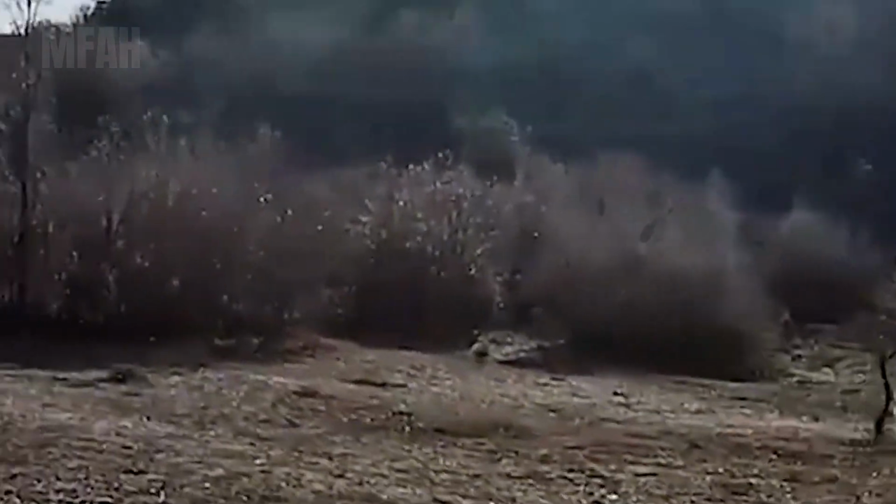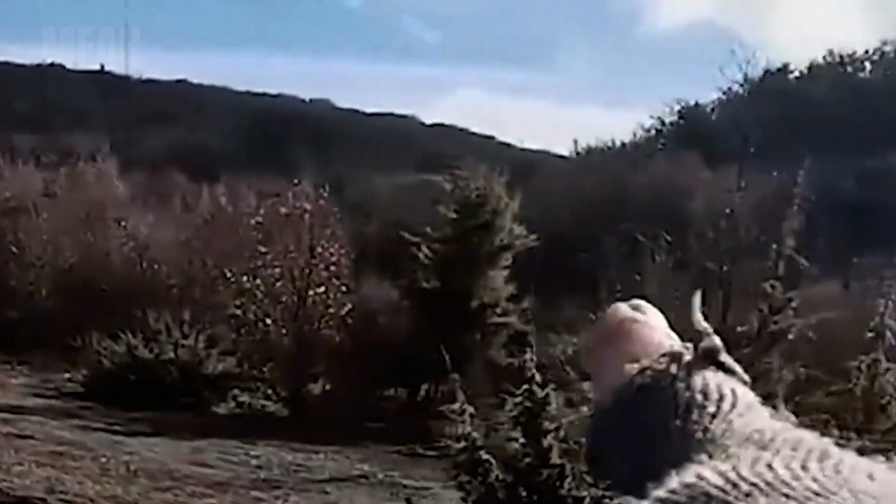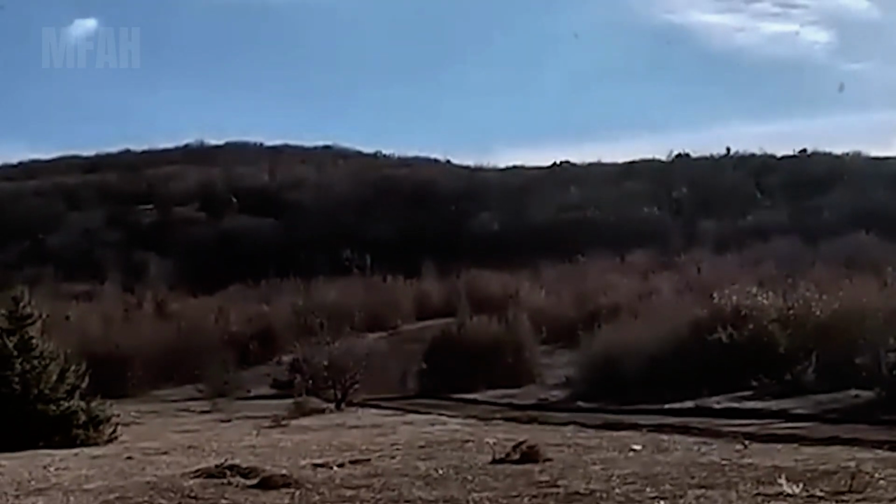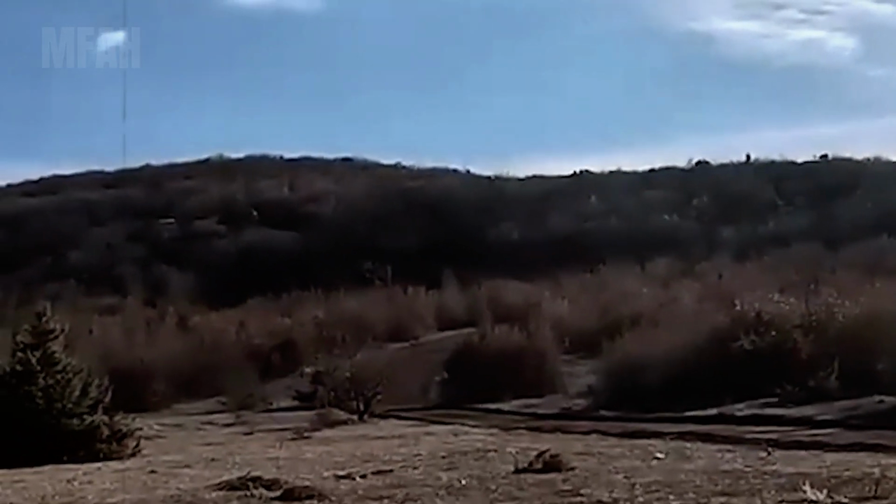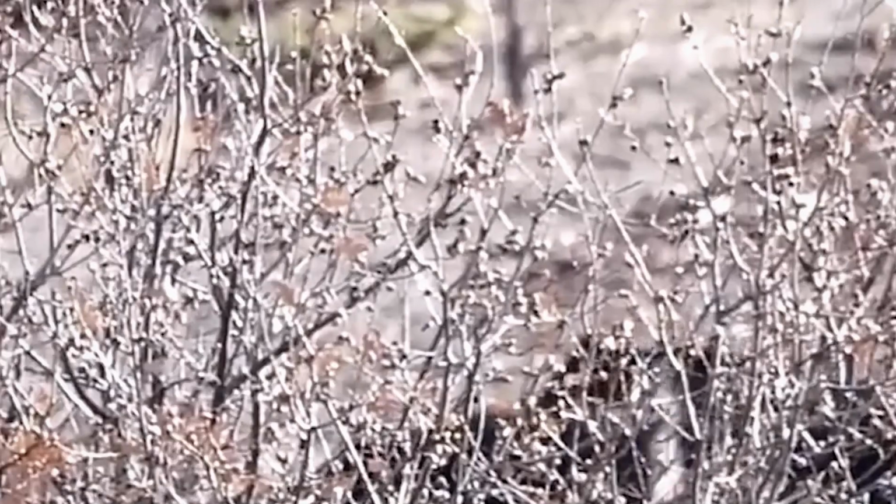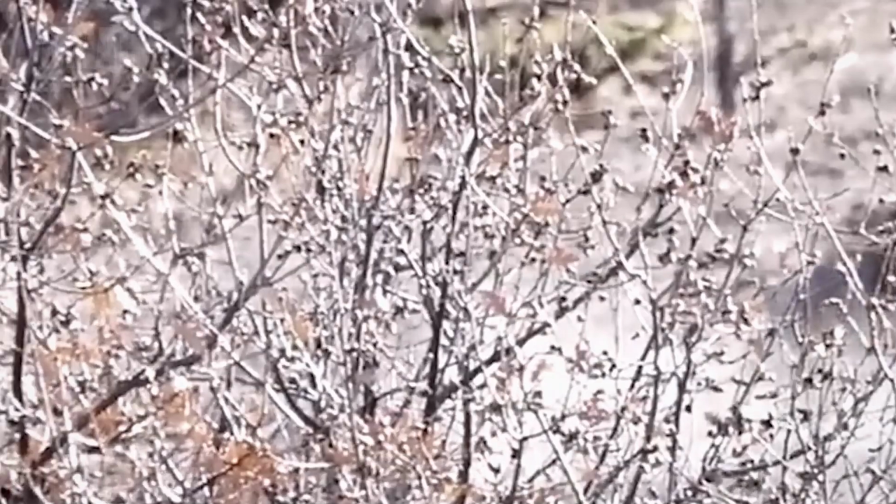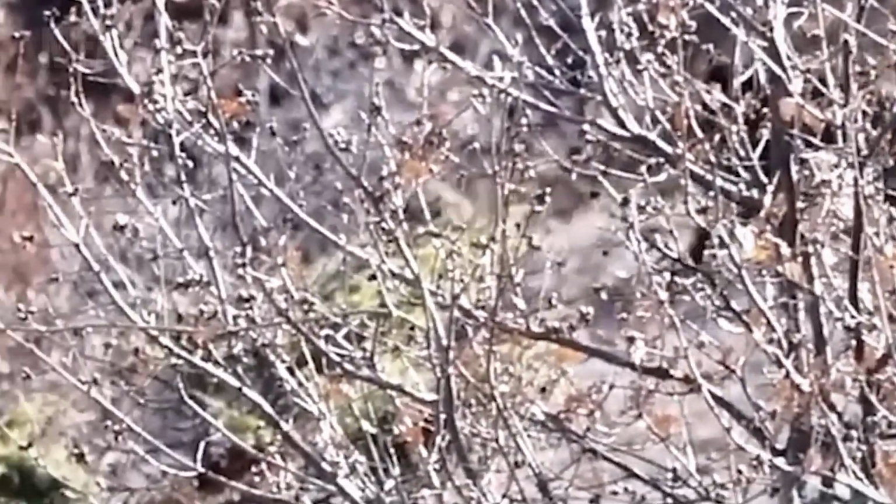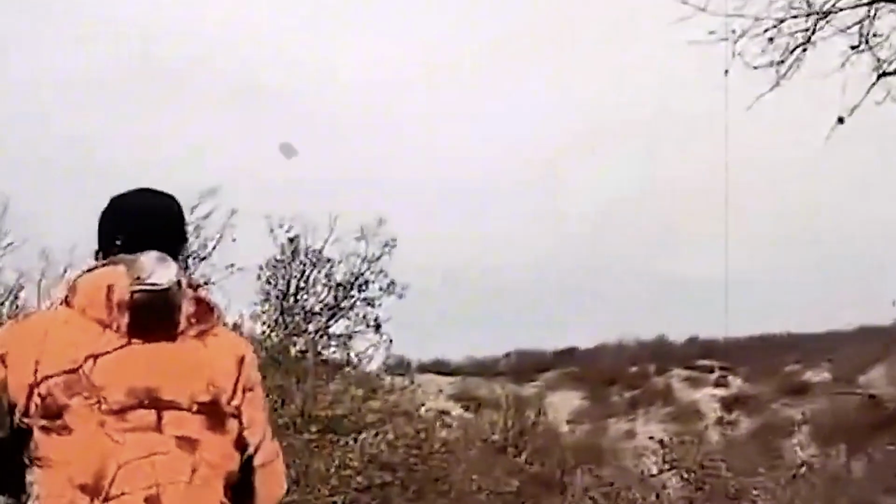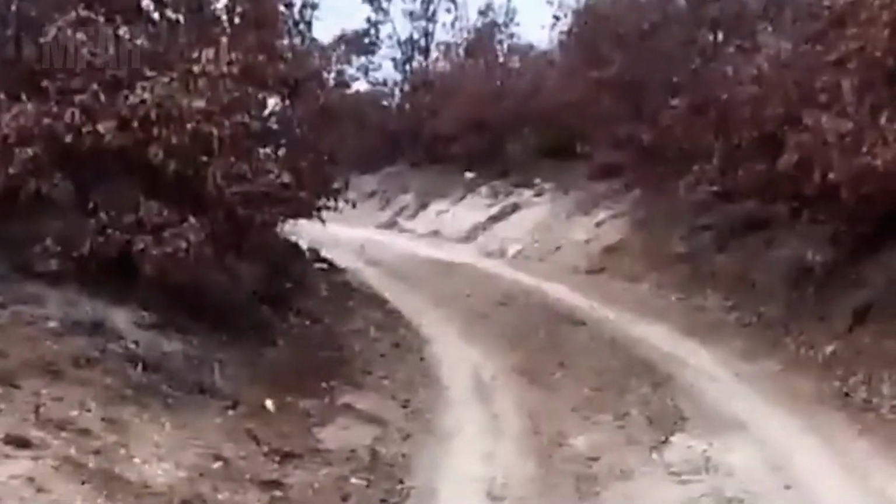Close range, heart pounding, no room for error. The boar burst out of the brush, fast and furious, like an ambush in the wild. The hunter stepped back, raised his rifle, and in that split-second, life-or-death moment, a single bullet straight to the heart. No scream, no struggle. The beast dropped instantly. It happened so fast. Most viewers had to rewind just to believe what they saw.